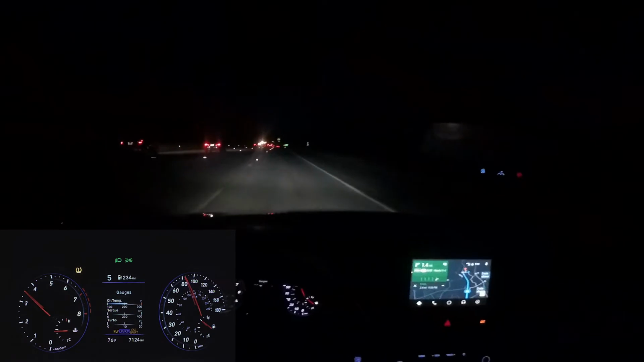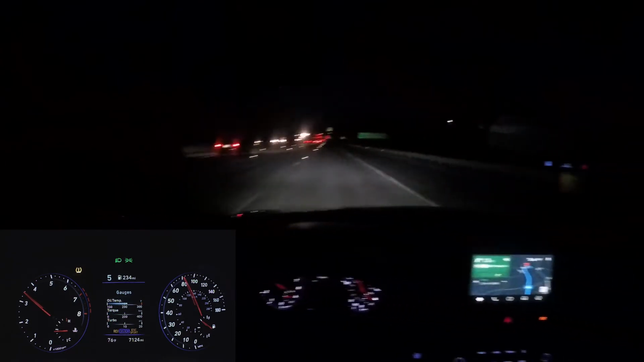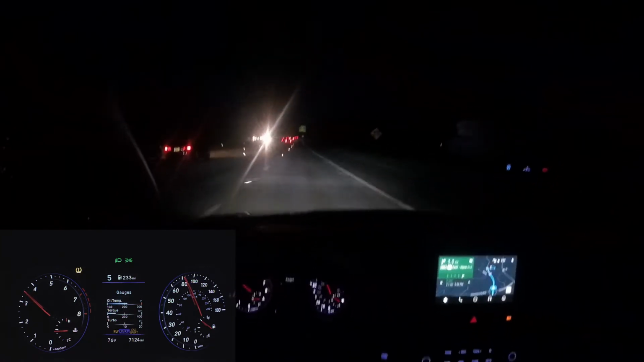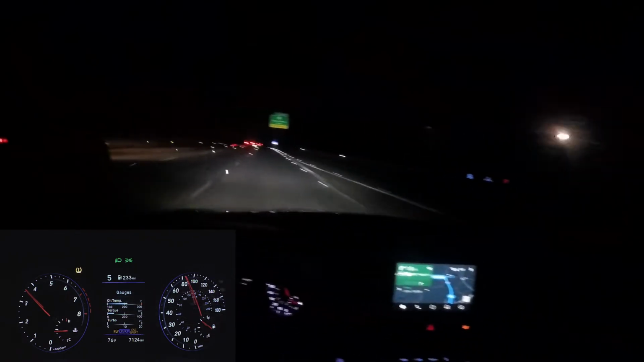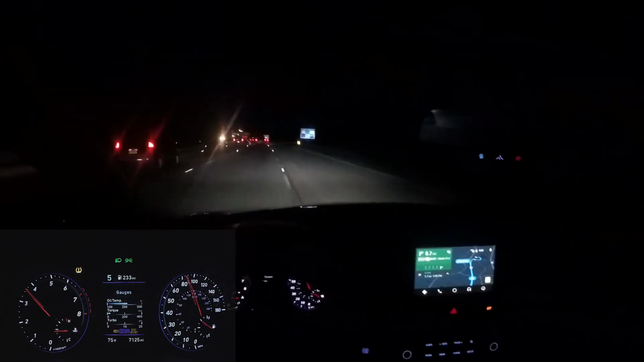Thinking about our exit here. 1.5 miles to go. Oh, I see the Civic moving back over. He might be going where we're going. Get up there to him real quick. This lane that we're in goes all the way up. Yep.